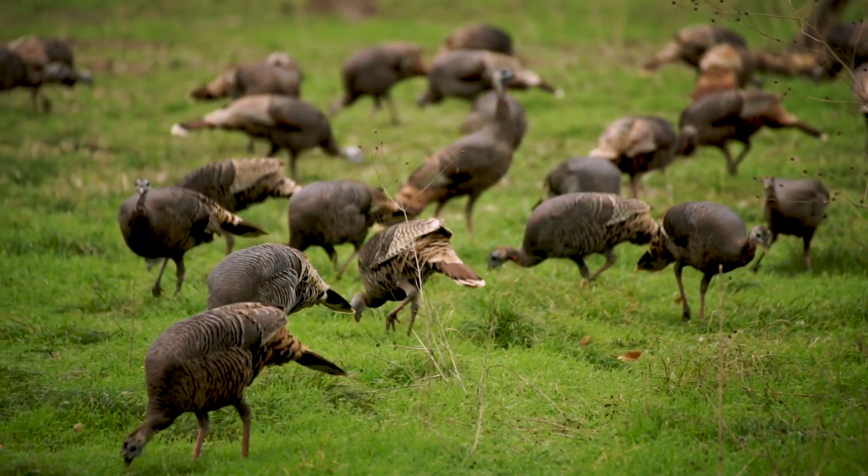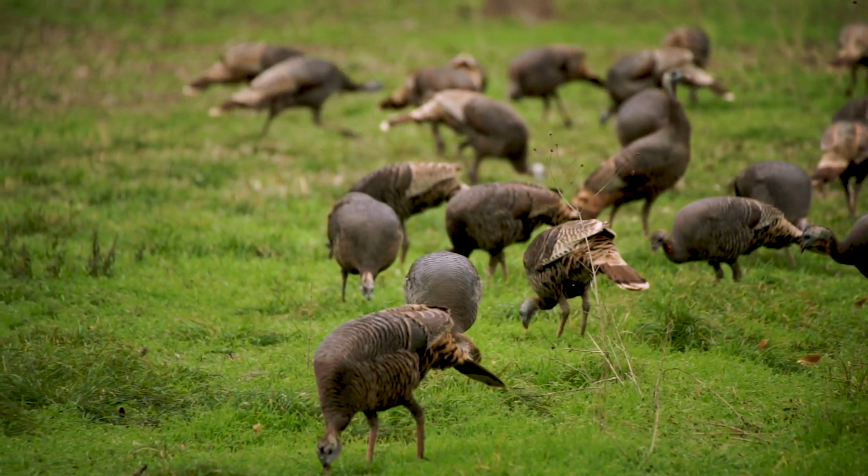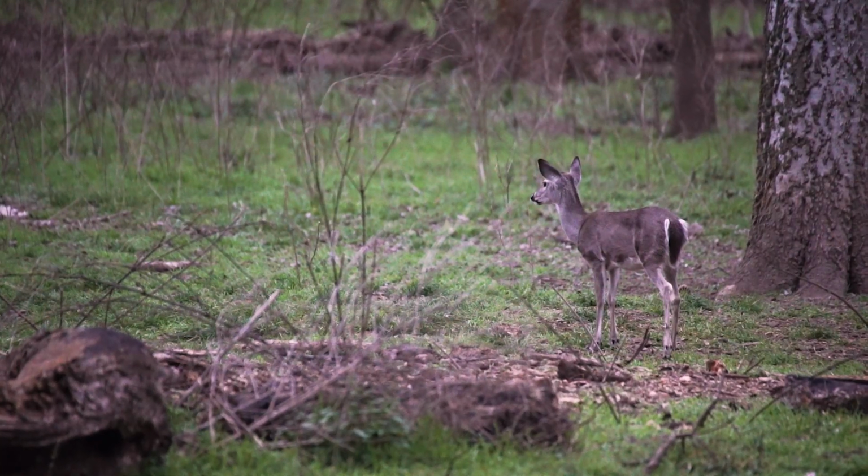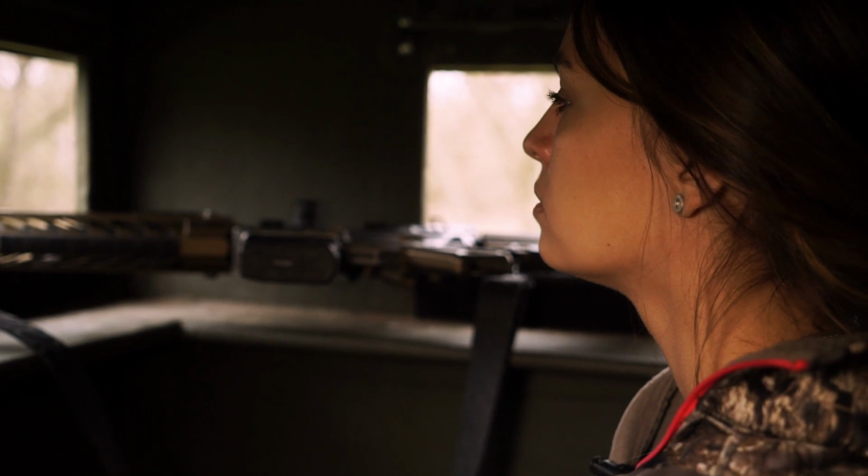That ought to give you an idea of just how much water is on this property. So the turkeys start to scatter off, and I get excited thinking some deer are gonna come in. And we had a lot of little nubbin bucks and a lot of immature does, which, yes, I'm filling my freezer and I don't really care about what the buck looks like or doe looks like, but I wanna have a mature one. So I have to get patient and remind myself we're here for a mature doe.